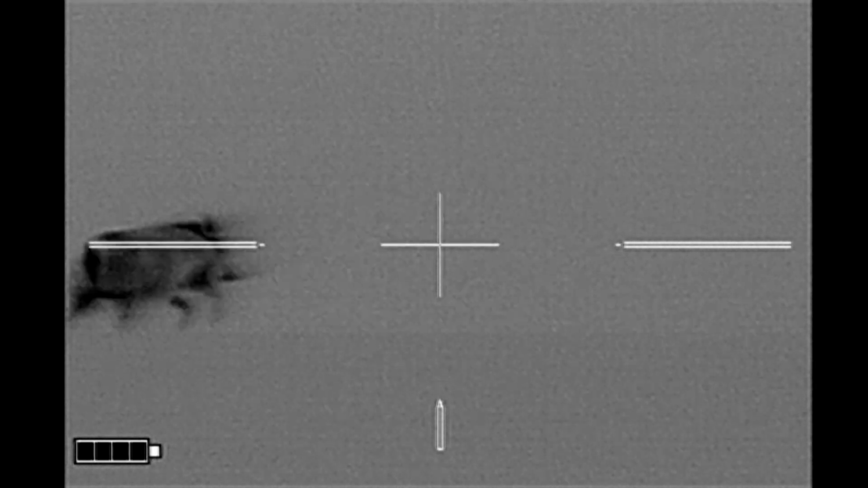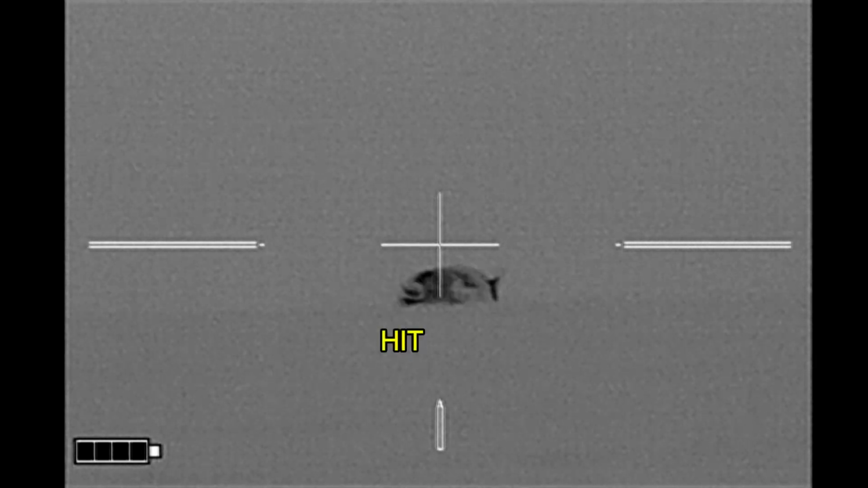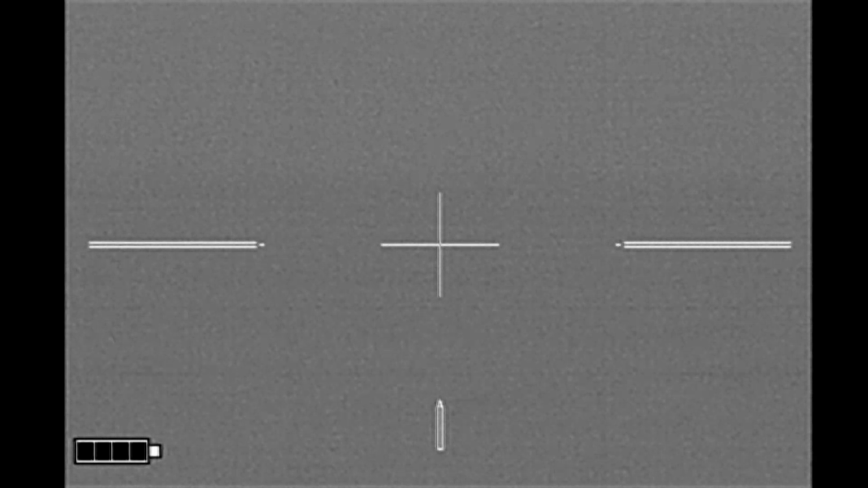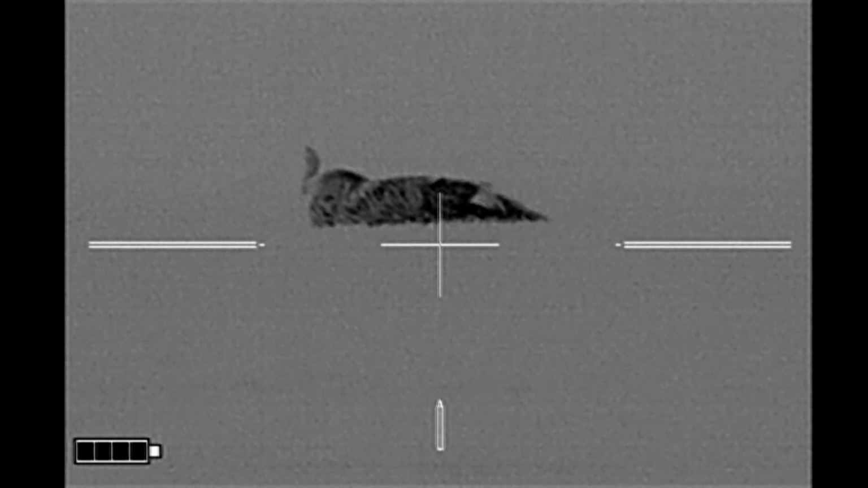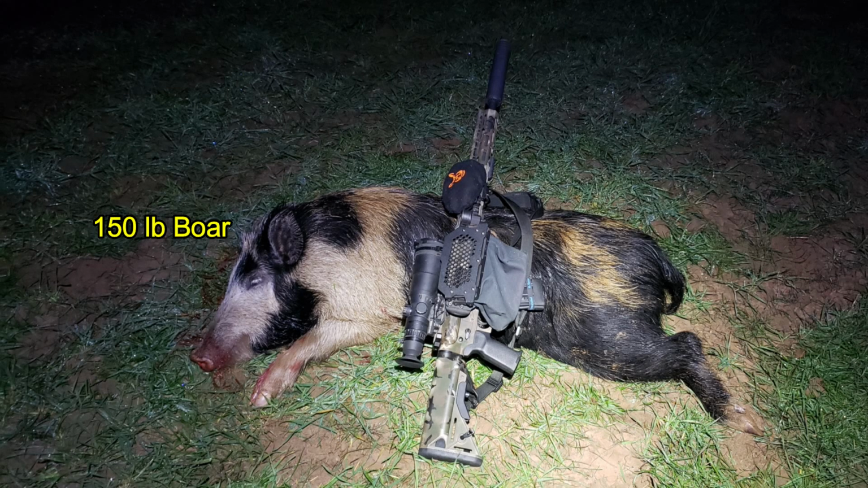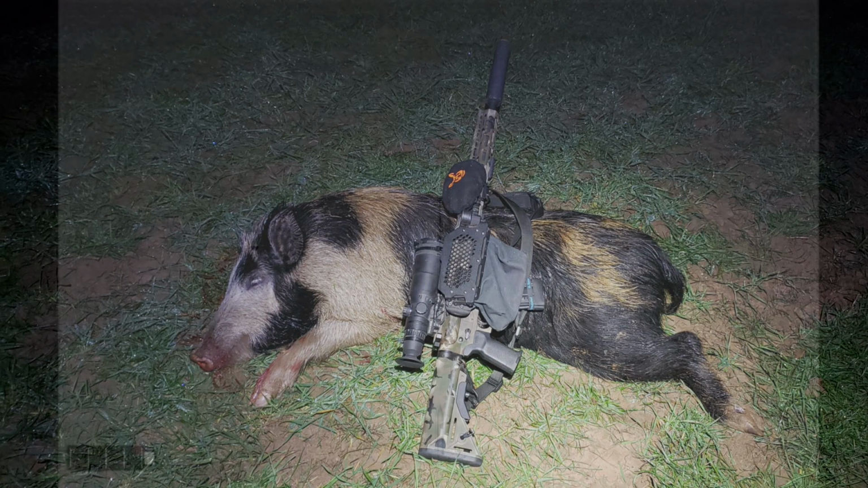First shot misses. Second shot tags the boar. And he disappears into the next field. And I've got one hog down. That turned out to be a 150-pound boar. Not what I wanted, but a good hog down.